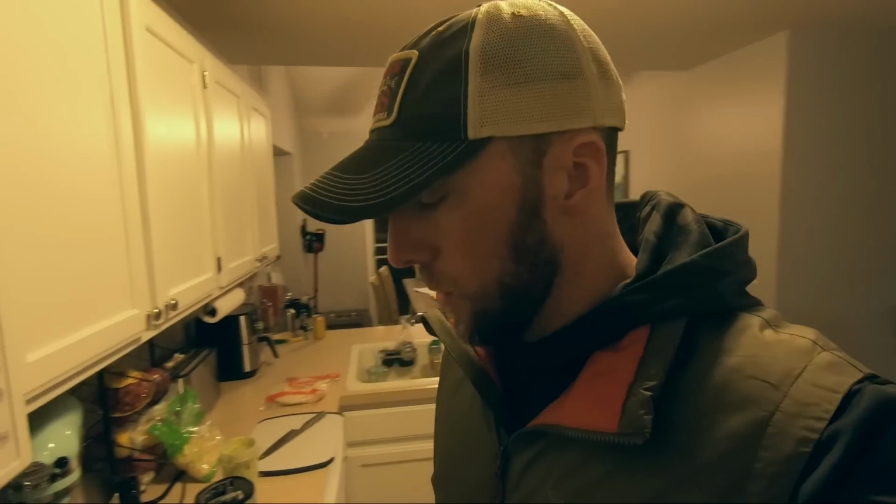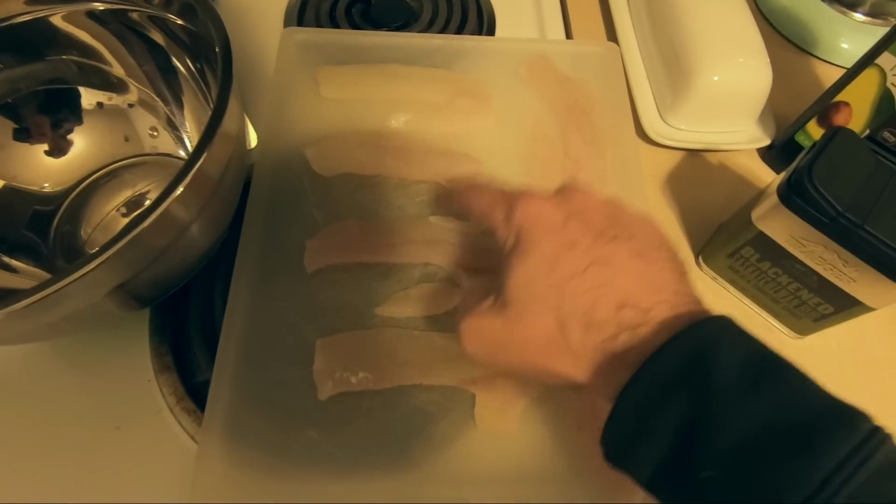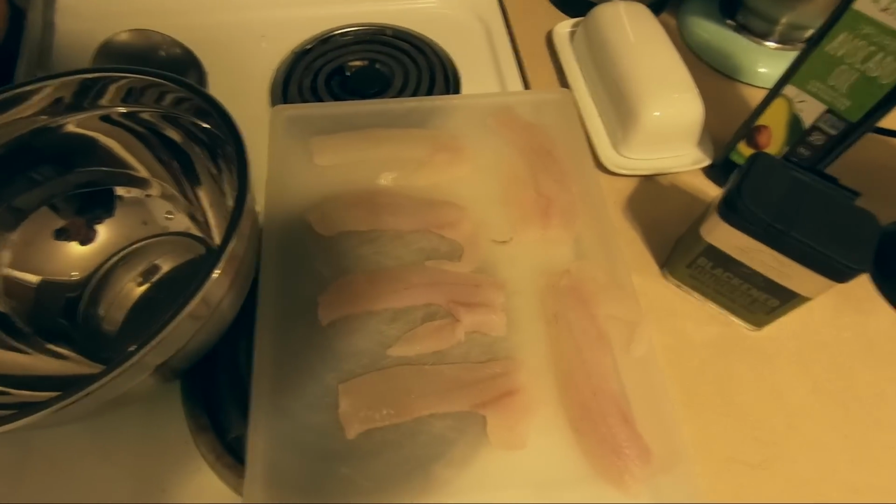All right, so then now on to our crappies. So we've got 1, 2, 3, 4, 5, 6 crappie fillets, which is more than enough for us tonight.